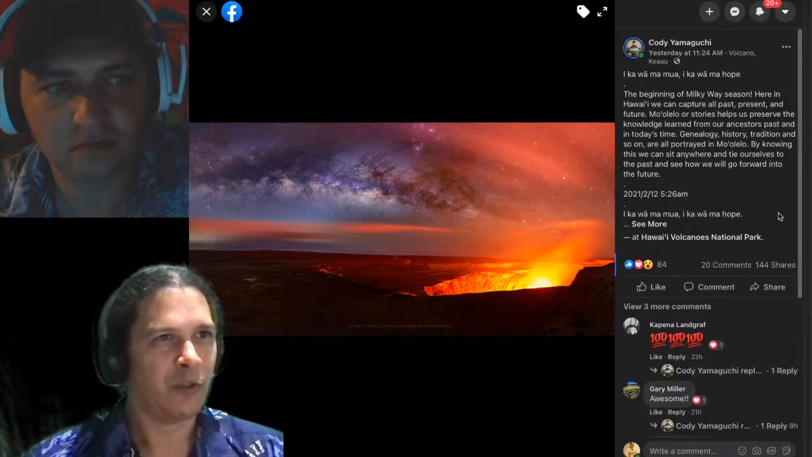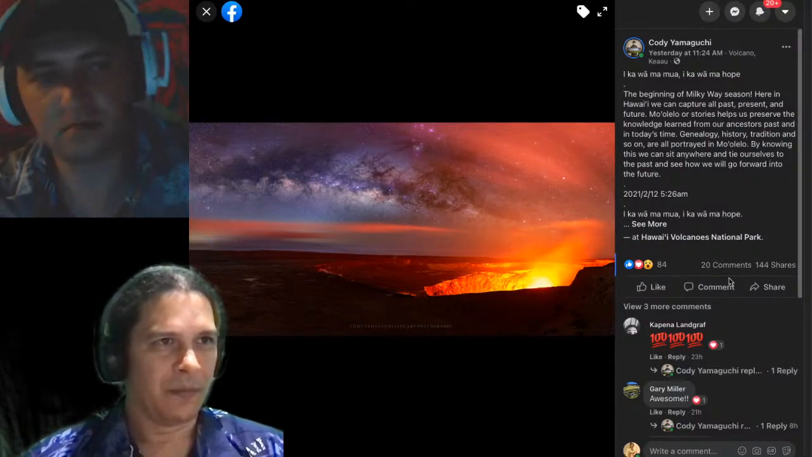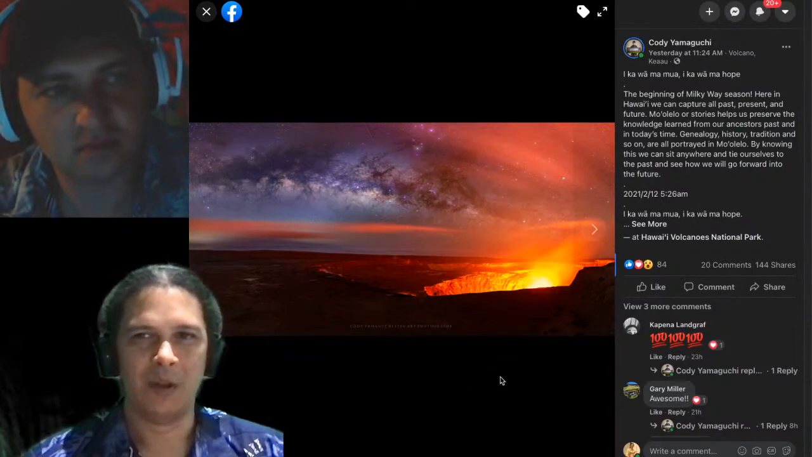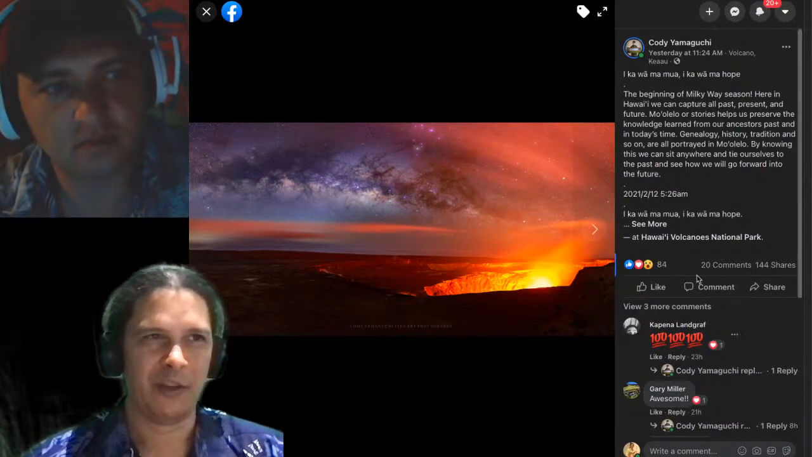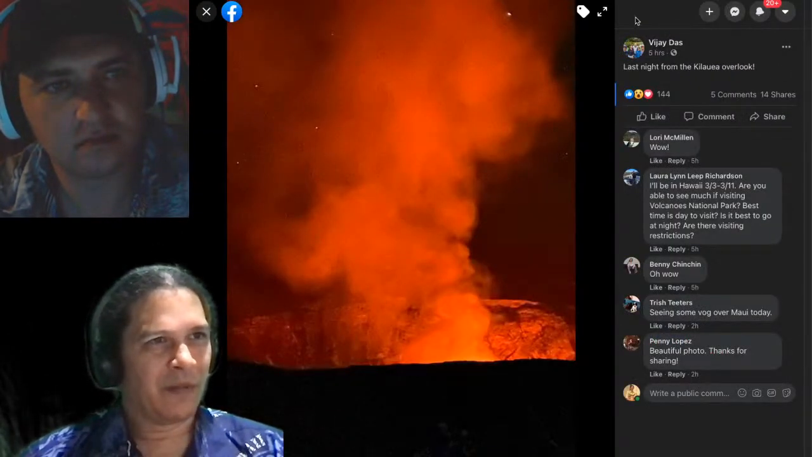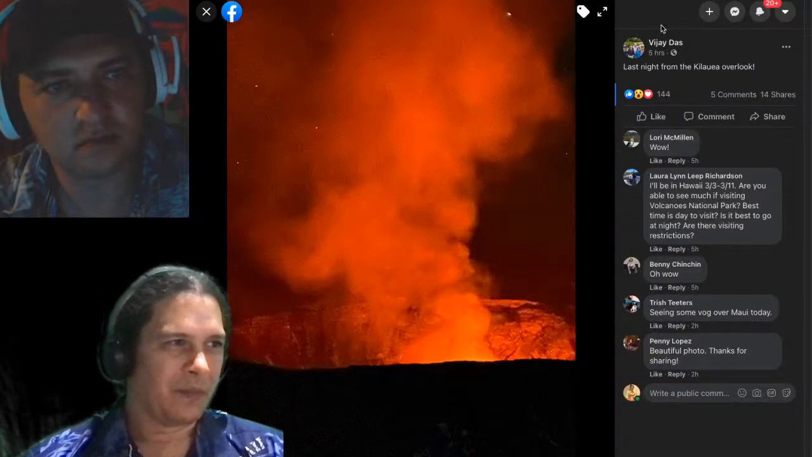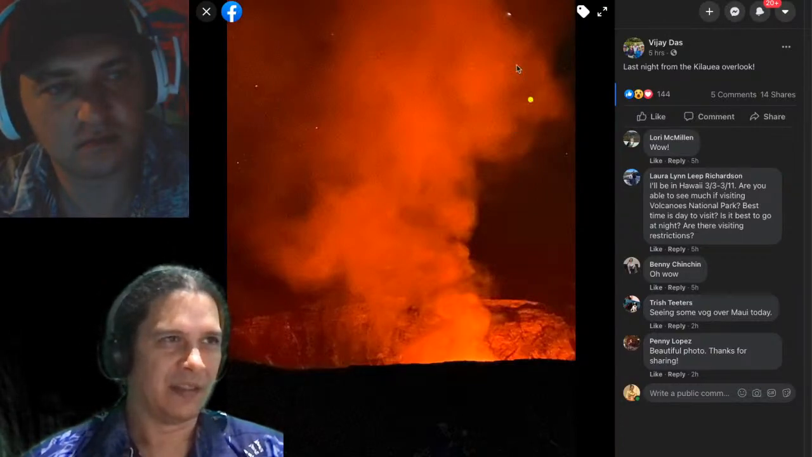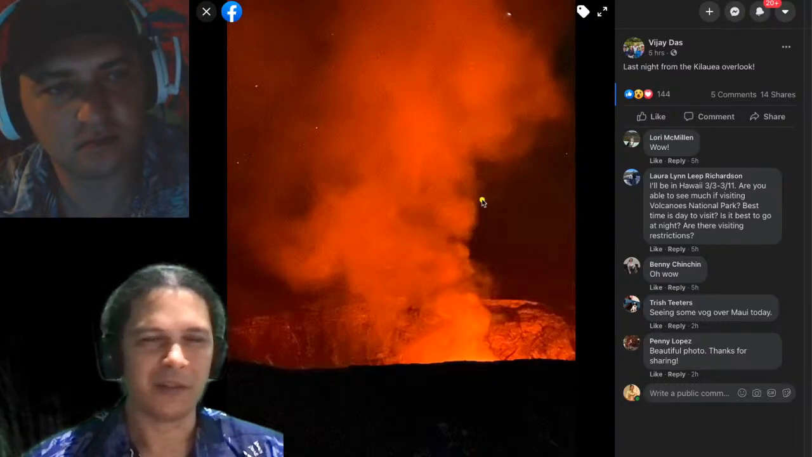This is Kodi Yamaguchi, and you can see here the Milky Way and glow from Halemaʻumaʻu together. I'll check it out in higher definition on Hawaii Tracker. This one is VJ Das, Kīlauea Overlook. You see the glow and all the gas and some stars shining through in the background.